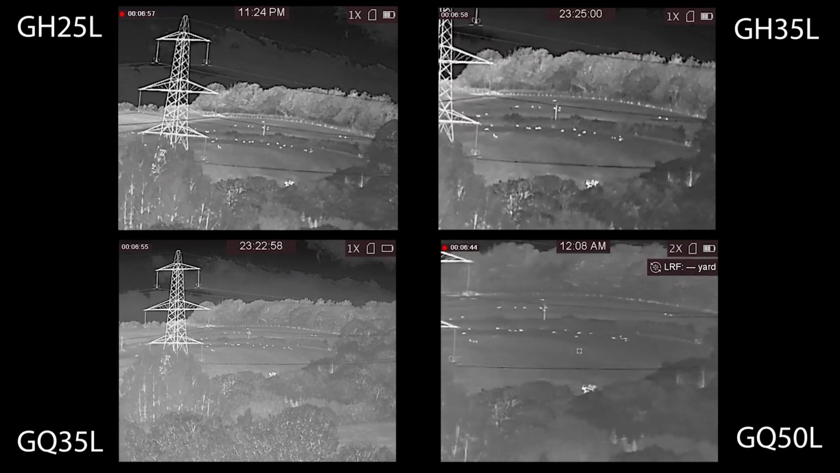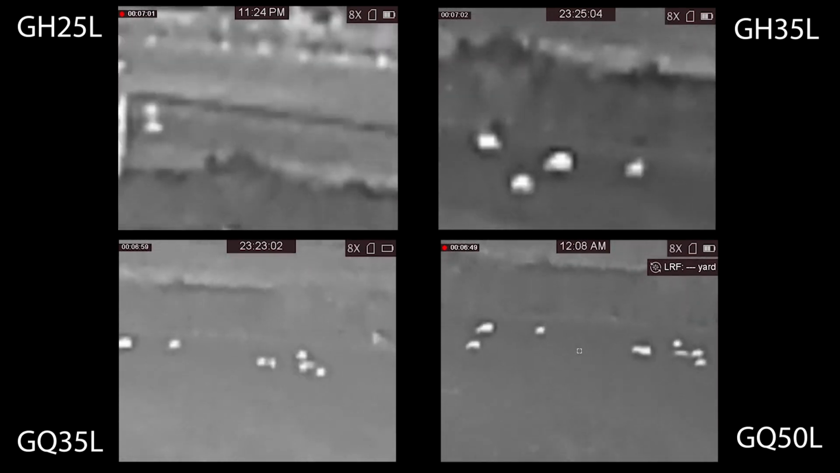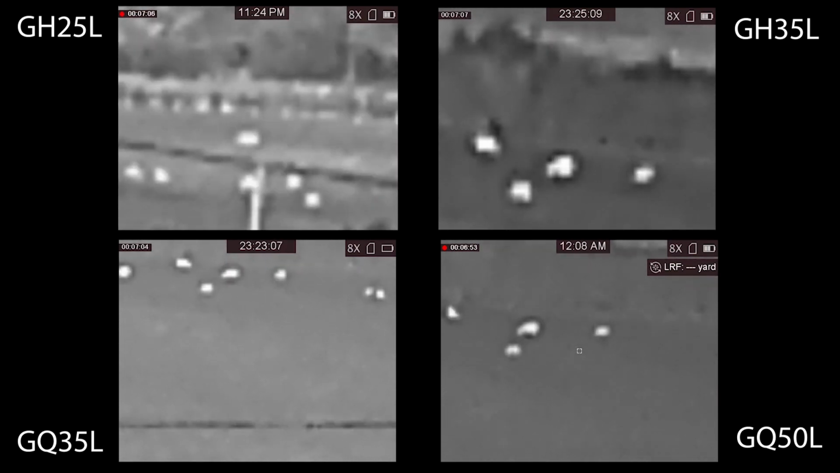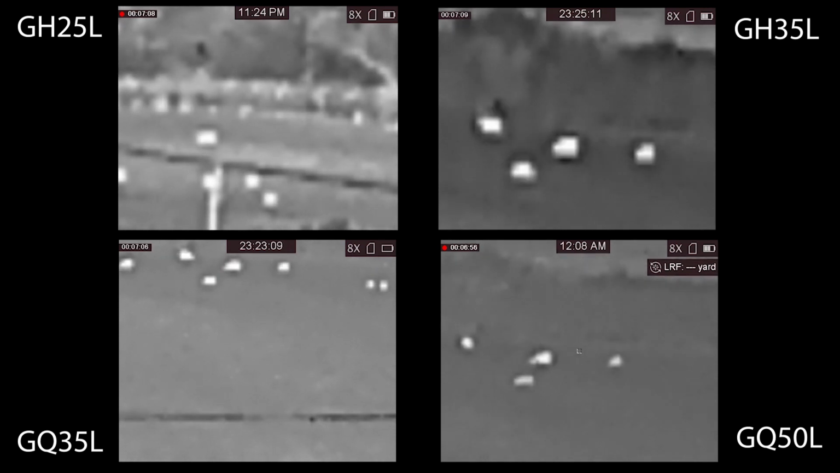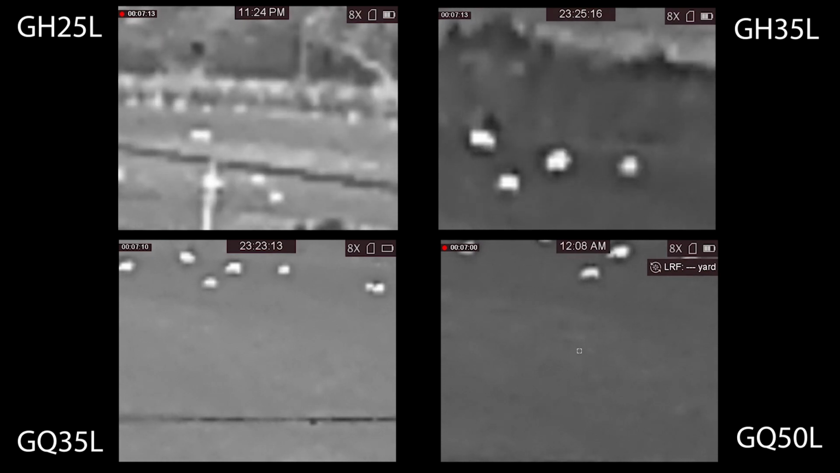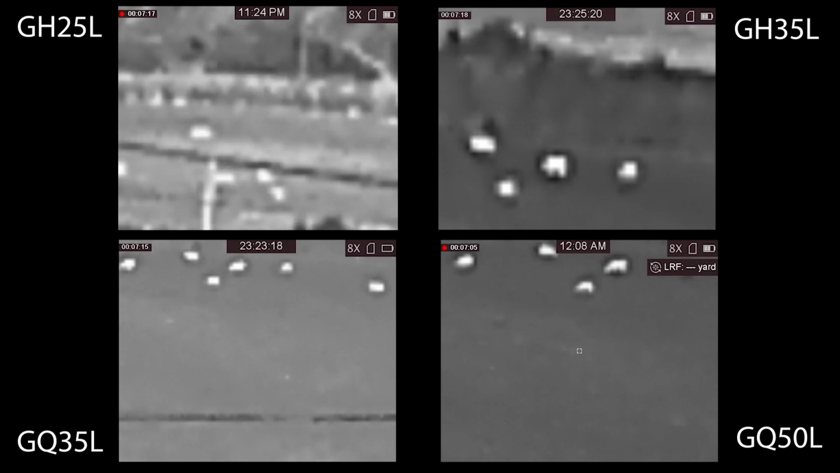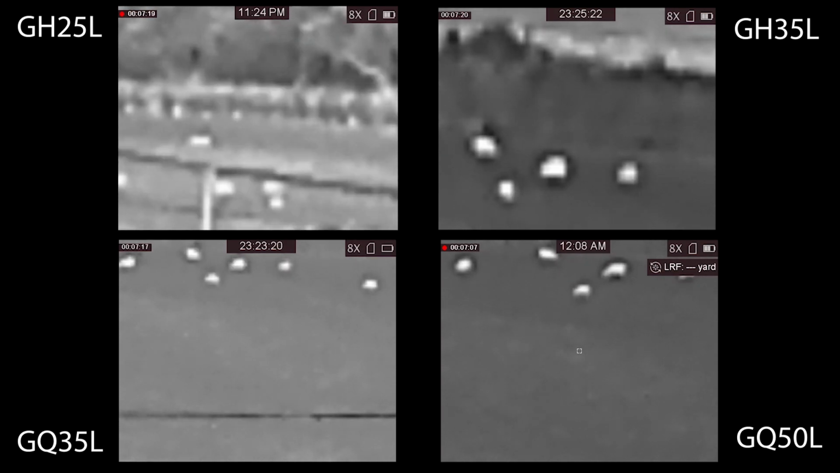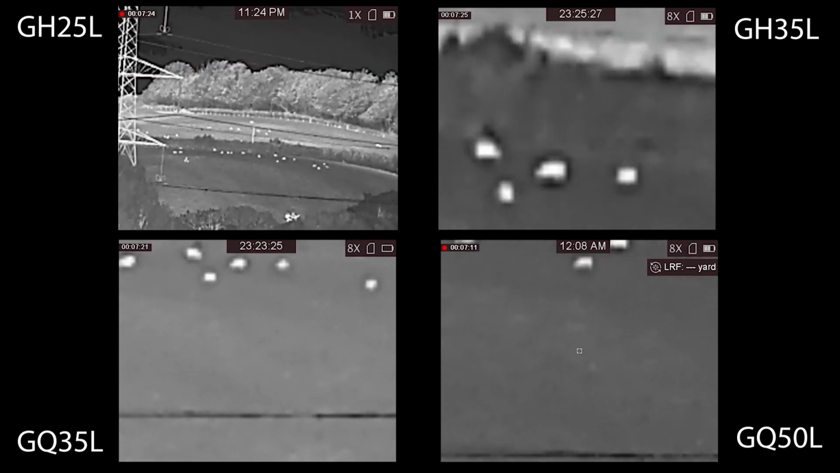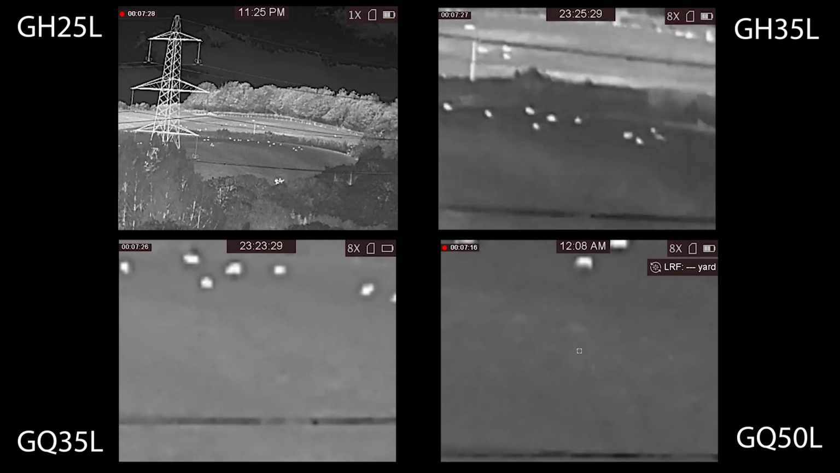Here, comparing all four, you really can see what the effect of zooming in has. If you look at the top left, the GH25 being the lowest mag and the lowest sensor, the picture is relatively blurry, whereas you look at the GQ50 on the bottom right, that is the best sensor and one of the highest mags, so you can actually pick up the definition more of the sheep, which are approximately 650-700 yards away on 8 times mag. But the point is, you can see with all devices that there is a heat source there, but better identified with the Q ranges.